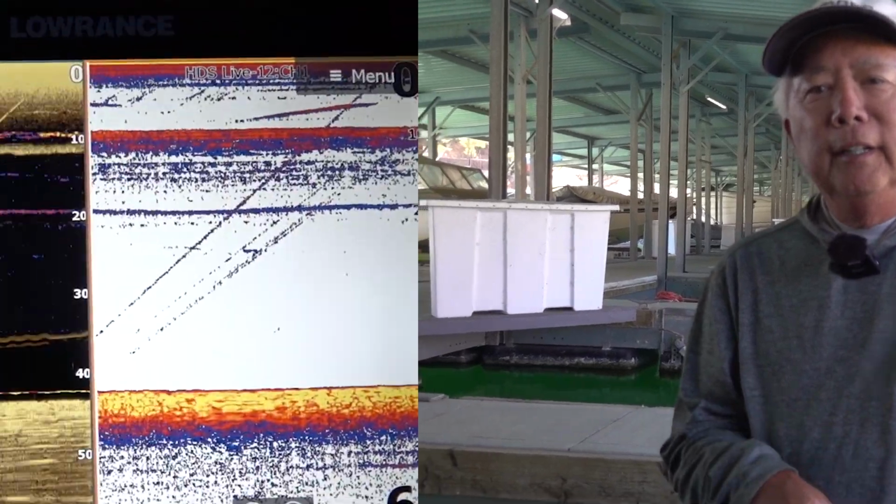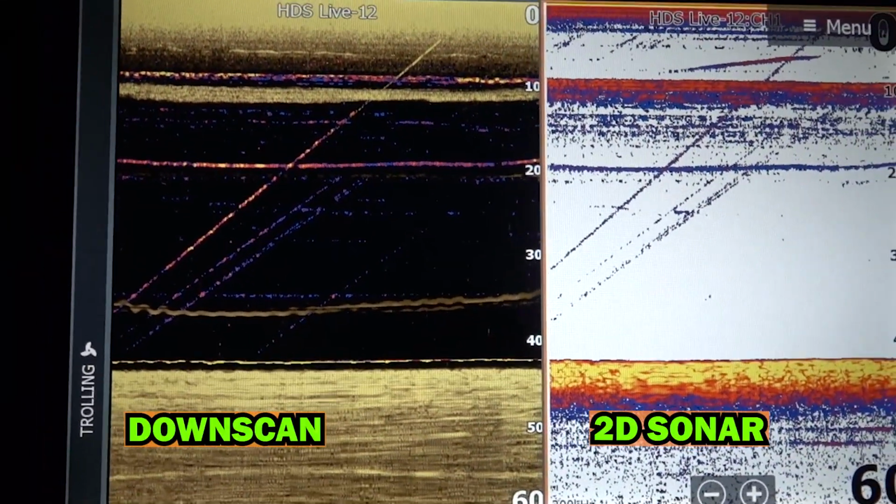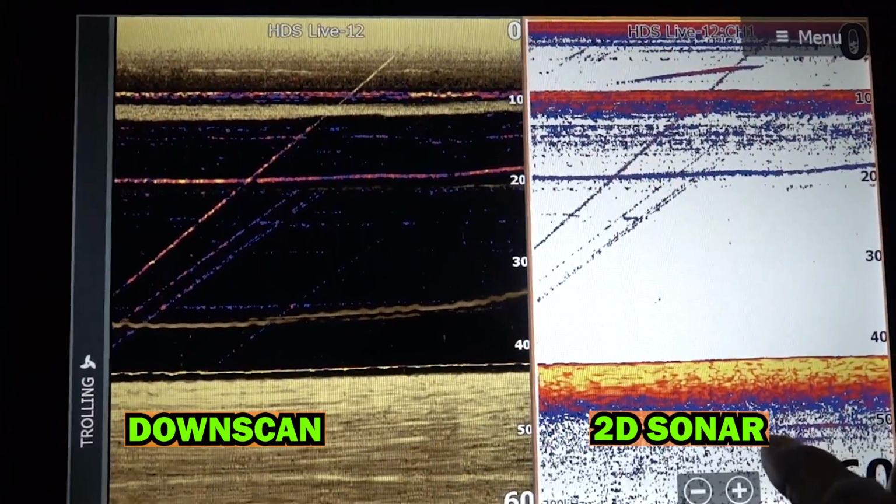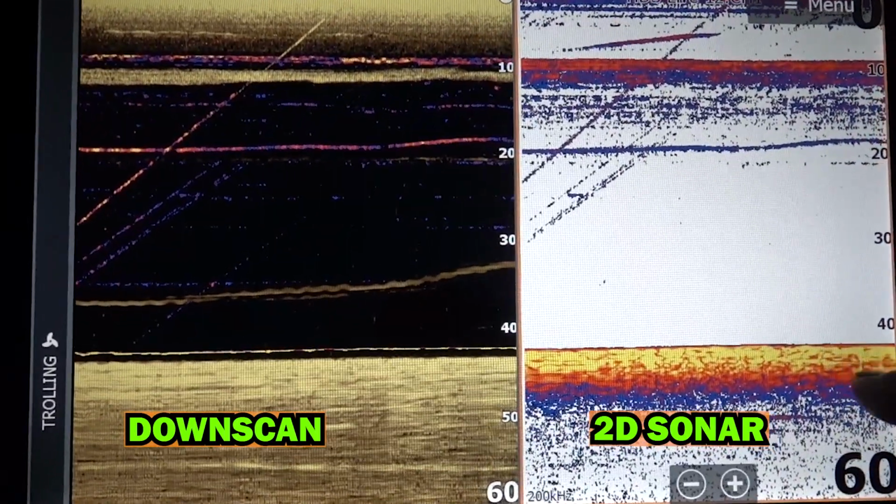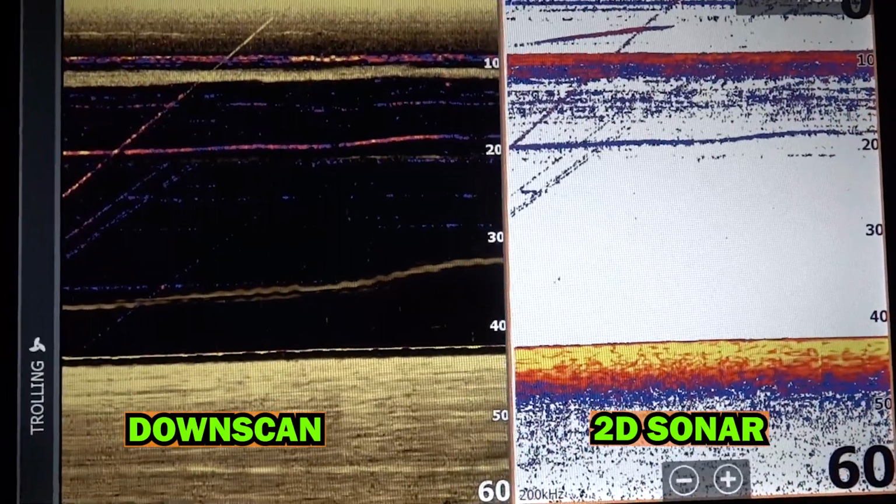So there's a lot of pluses and minuses. You could split the screen, so I have half the screen of 2D and half the screen of Downscan, and then I can compare it. So on 2D sonar here, if I wanted to see the definition of the bottom, so this is your Downscan, this is 2D, you could definitely see the difference. And this yellow, like if you watched my other video on 2D, the thicker and the brighter that yellow is, the harder the bottom is.